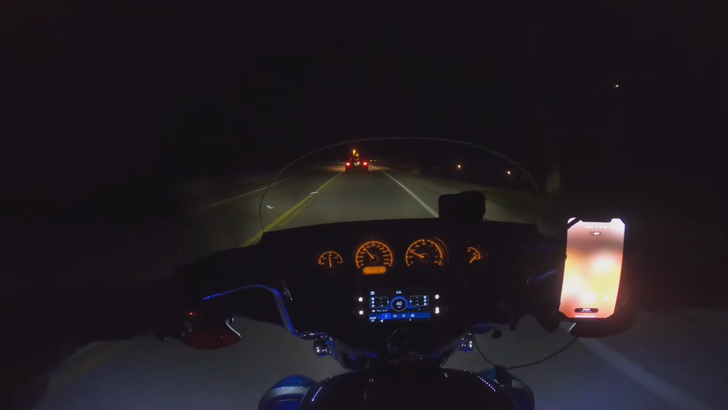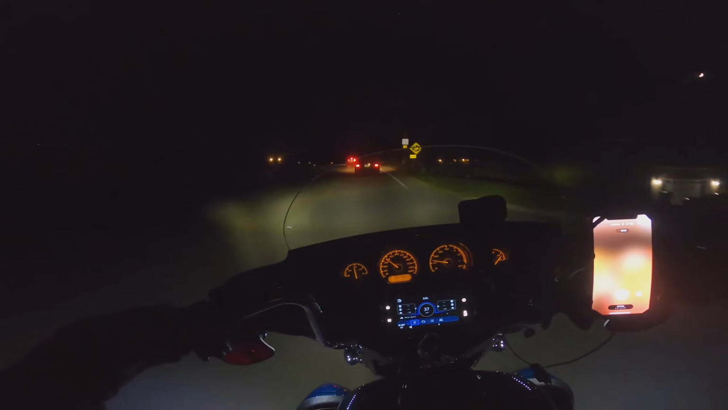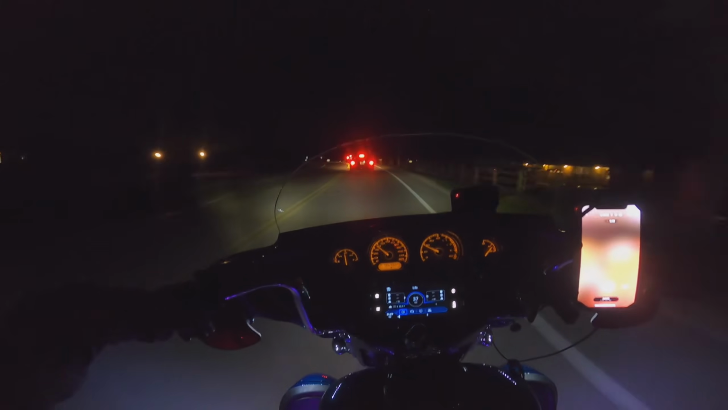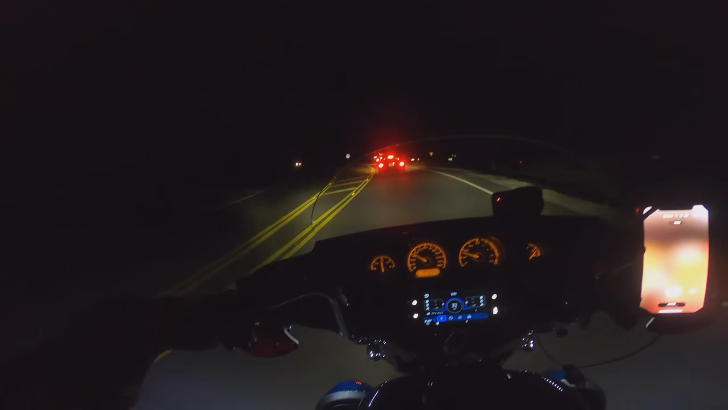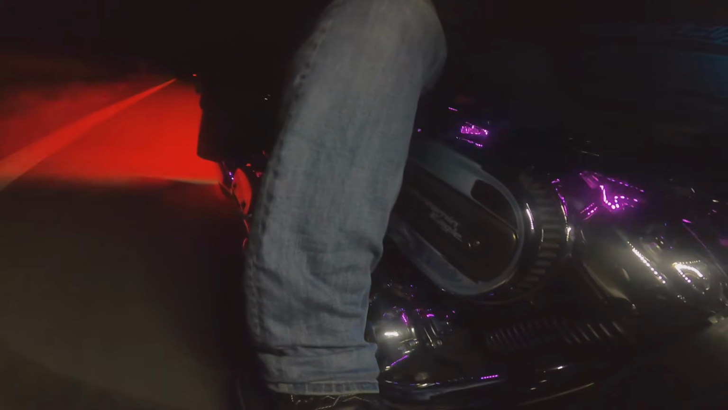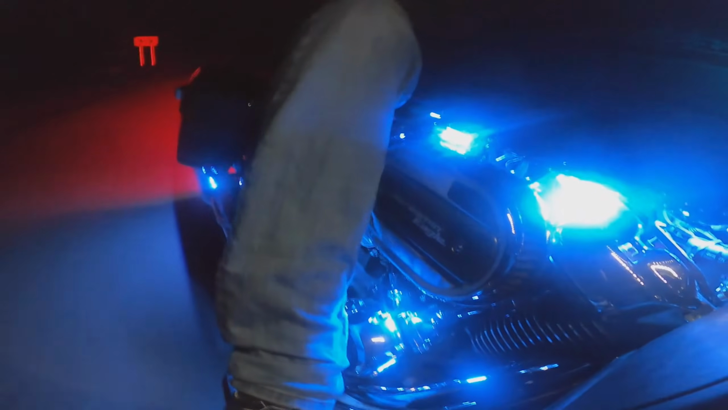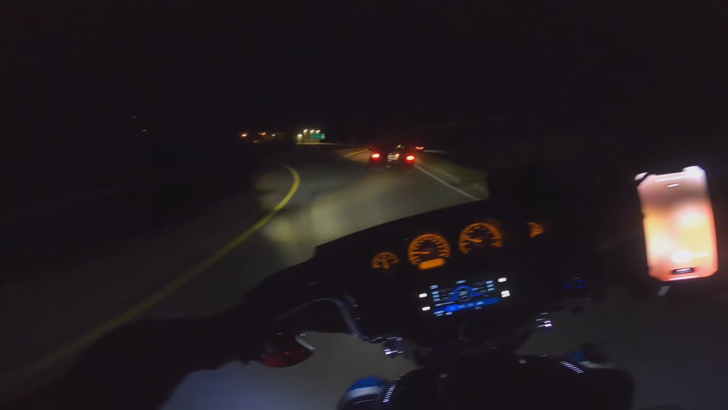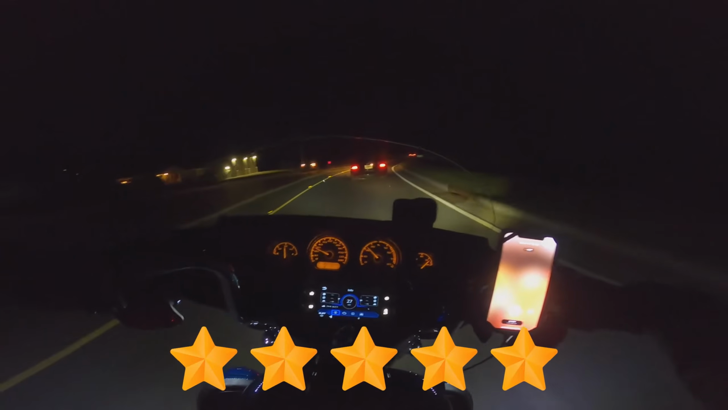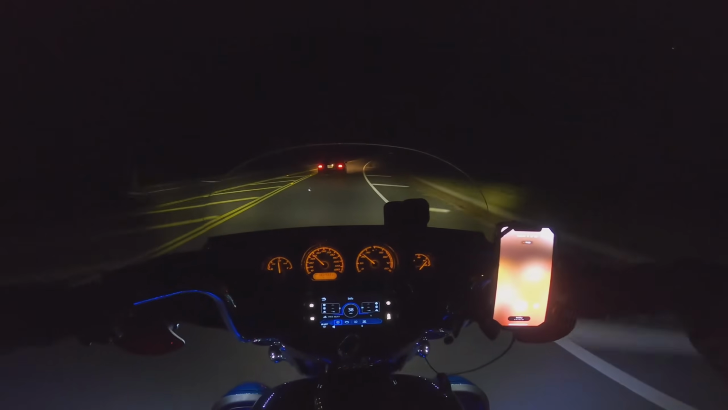So if you're looking for a company, if you're thinking about putting some lights on your bike, some LEDs, I would highly recommend the Shock and Awe set. Now you can buy that directly from Ciro, or you can buy that from Law Abiding Biker, either way, like I did. But either way, you really don't have a lot to lose as far as customer service and support. Man, I would give them 5 stars. I really would. These guys are fantastic and extremely helpful.